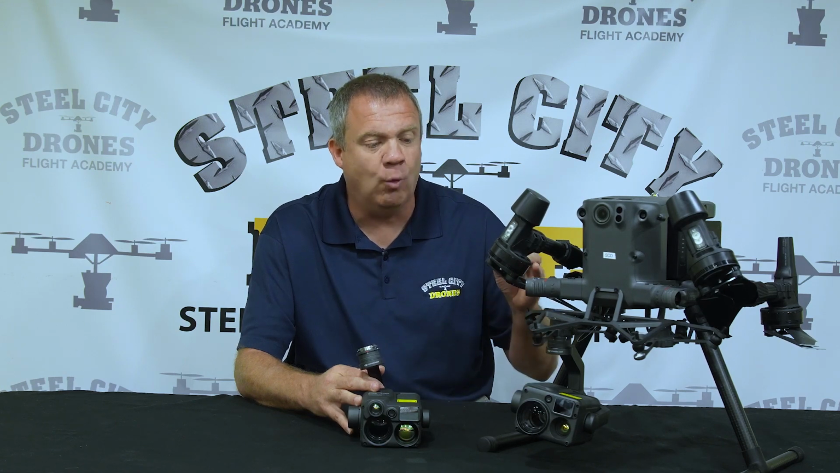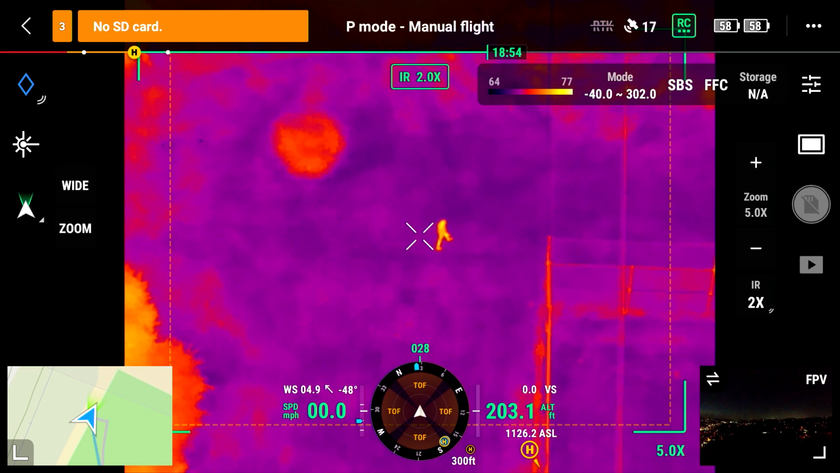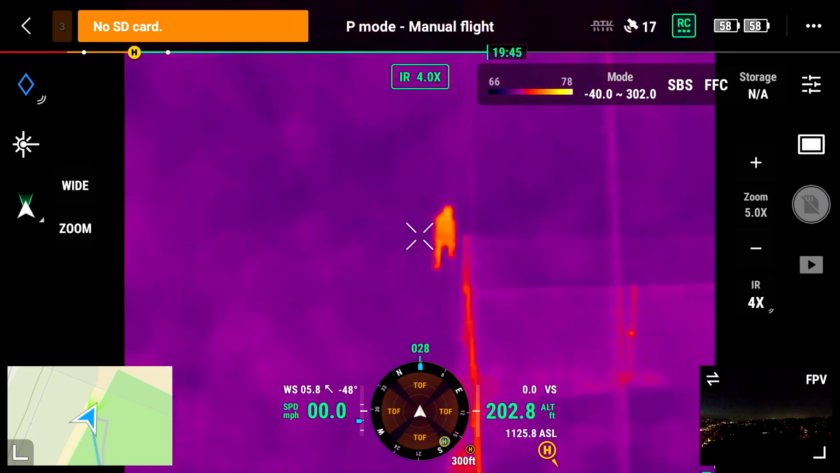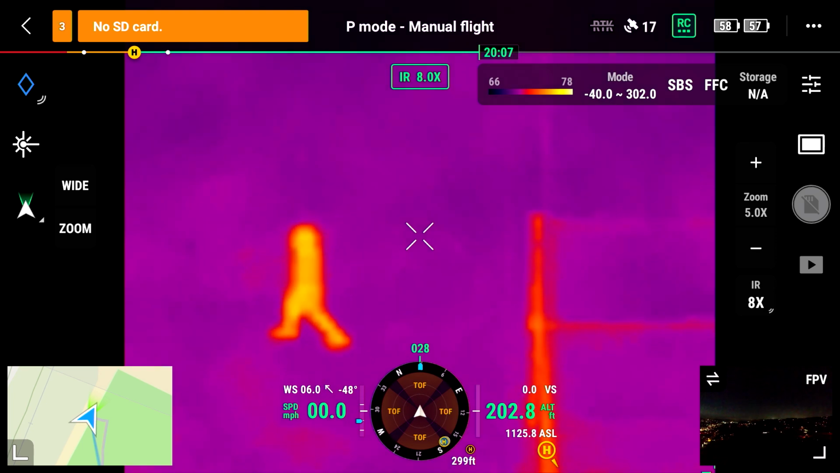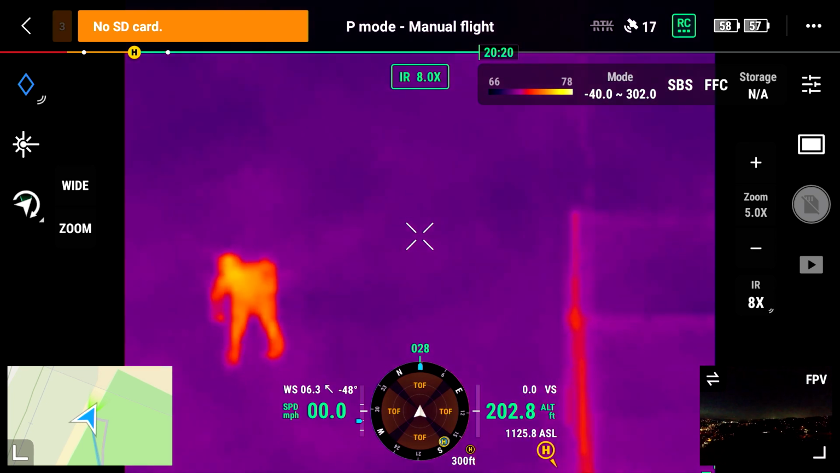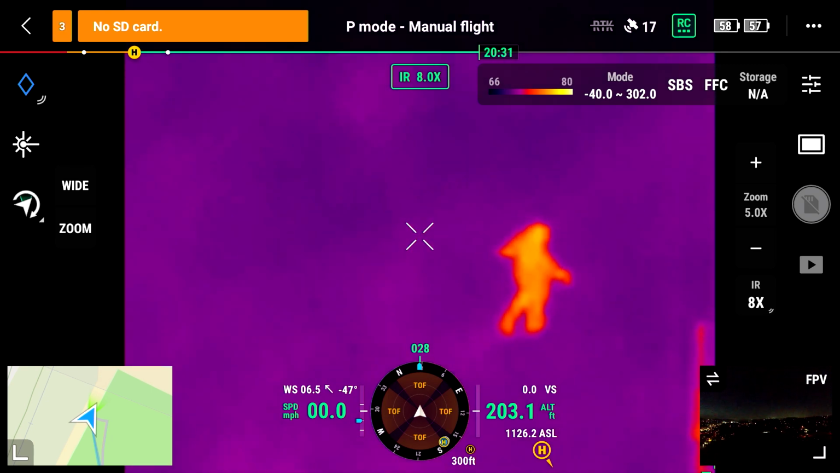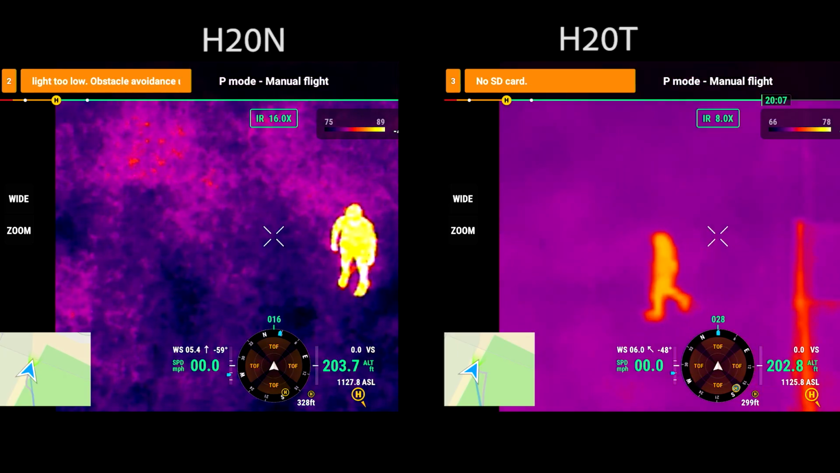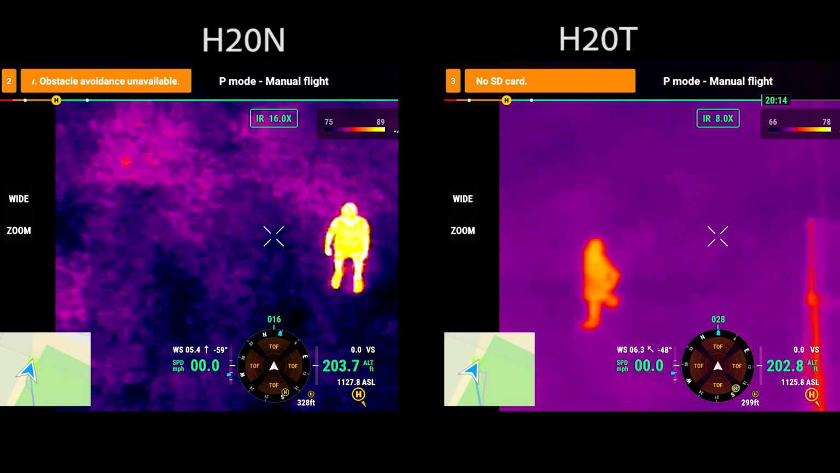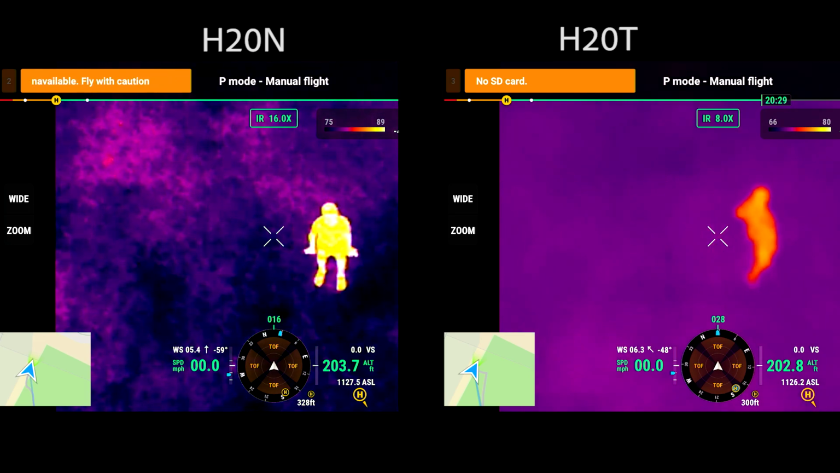I'll show you right now what the T version looks like at 200 feet high, at 2 times zoom, 4 times zoom, and 8 times zoom. Again, all of the zoom capability on the T version is digital. There is no optical zoom capability on that, and you can see that it's not quite as high in resolution as the N version.